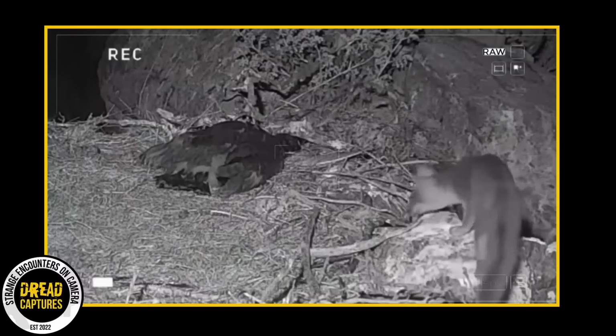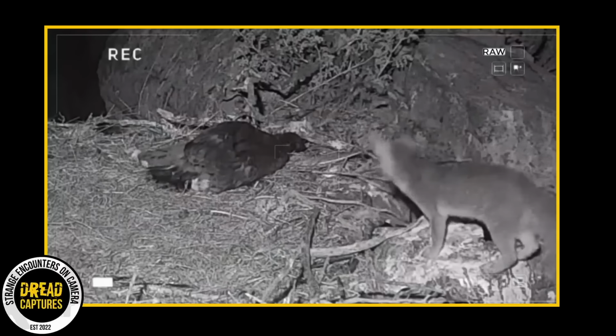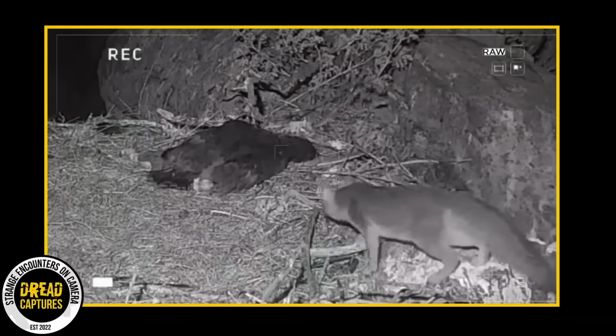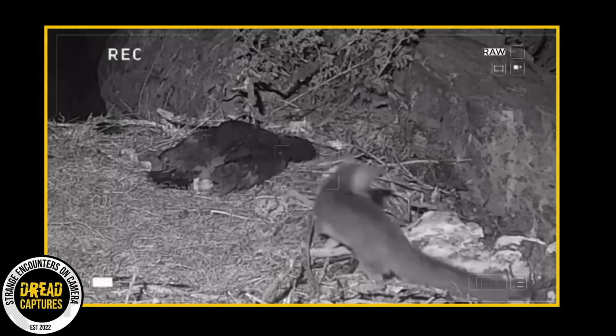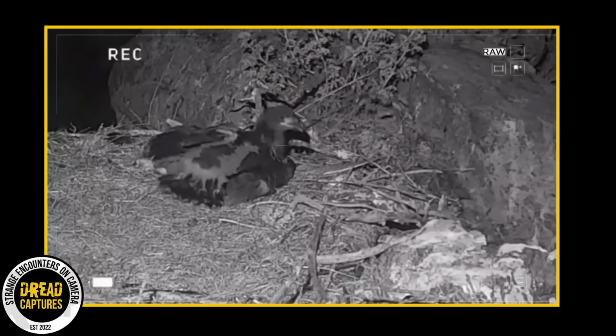On a side note, look how hard this hawk is sleeping. Slumped over, I mean, she is out. The fox eventually makes some racket and Mama Hawk awakens, leading to the fox exiting as quickly as he came, which I think was a wise decision.